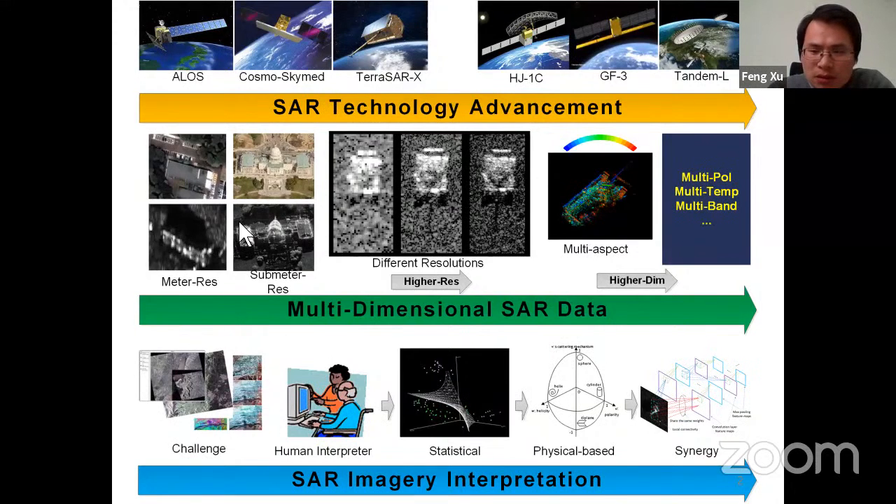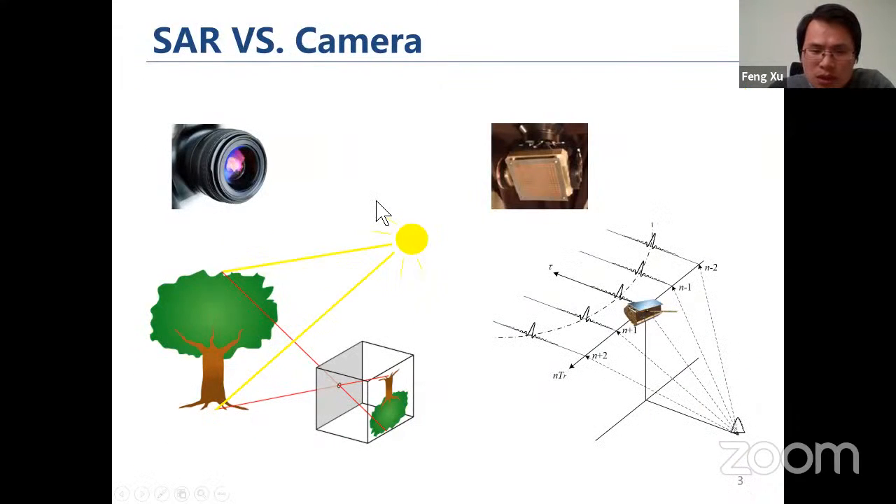So that becomes the key of the research. And so we usually compare SAR image interpretation to optical image processing. That's also called computer vision in the computer science domain. So compared to computer vision, we can see the difference originates from the sensor itself, right?